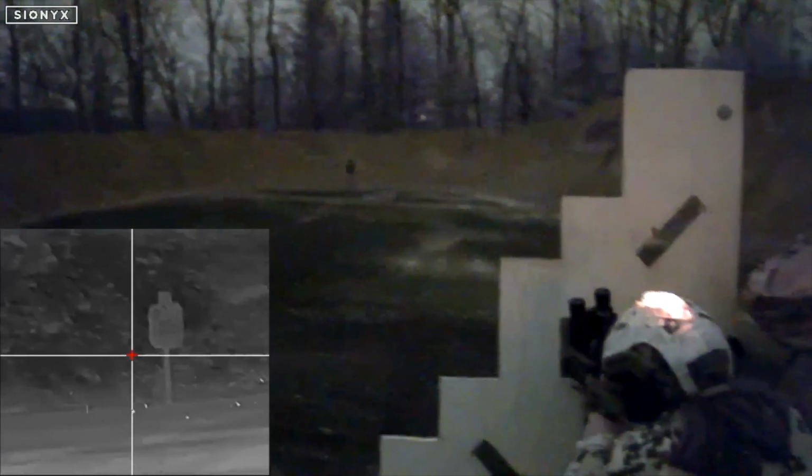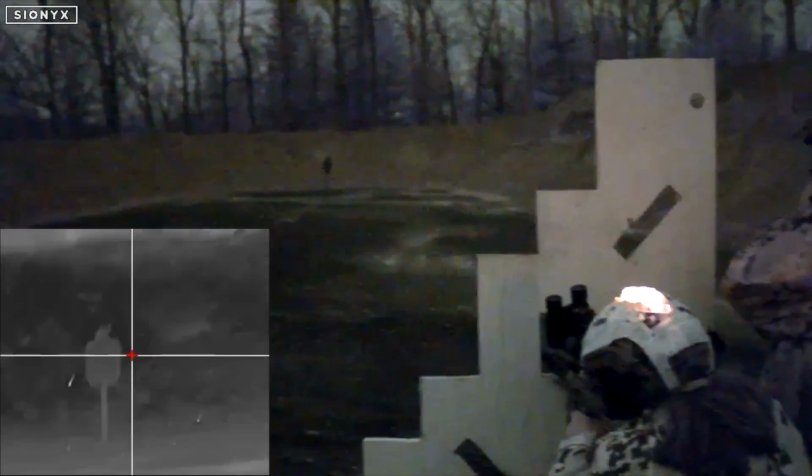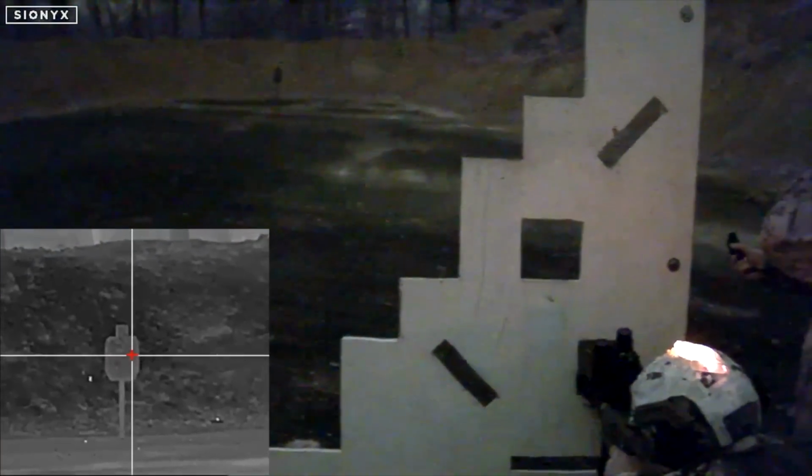So this is our first stage. I was fresh. Other than the poppers, the steel was easy to see. This was a good stage. It was a good stage, except for the 5 penalties I got.